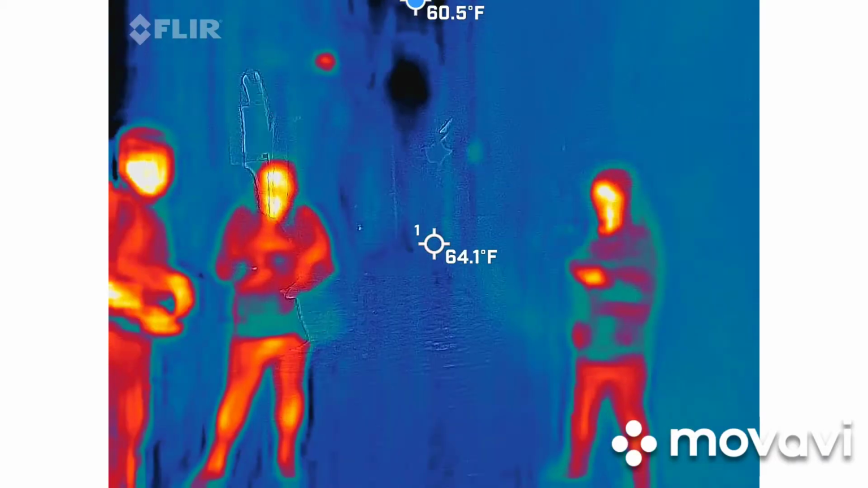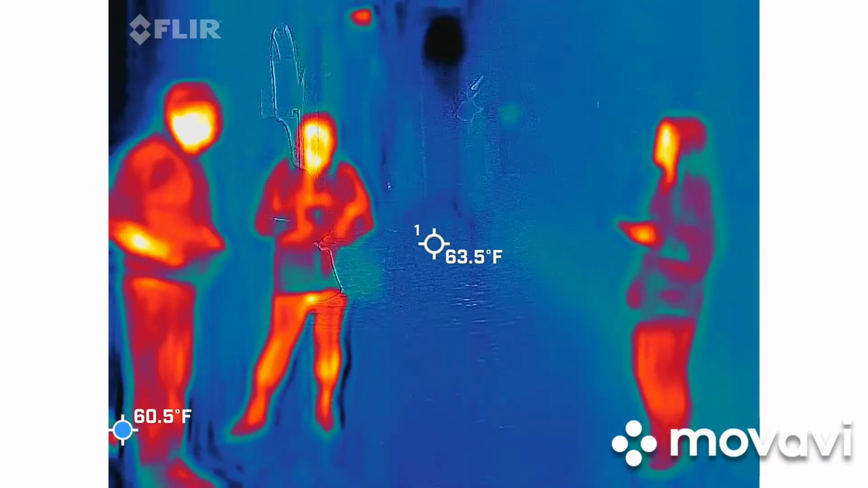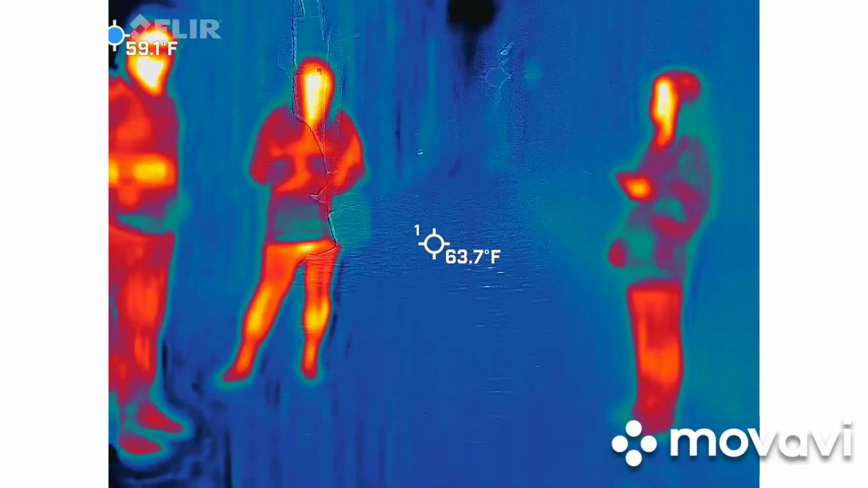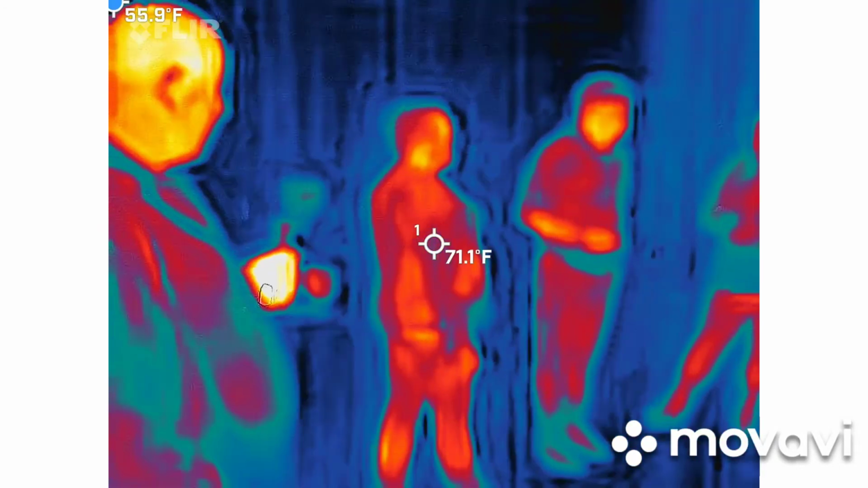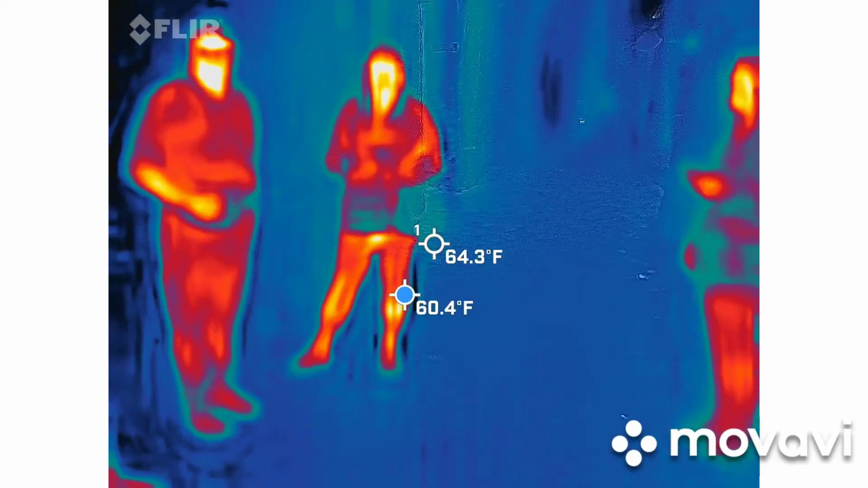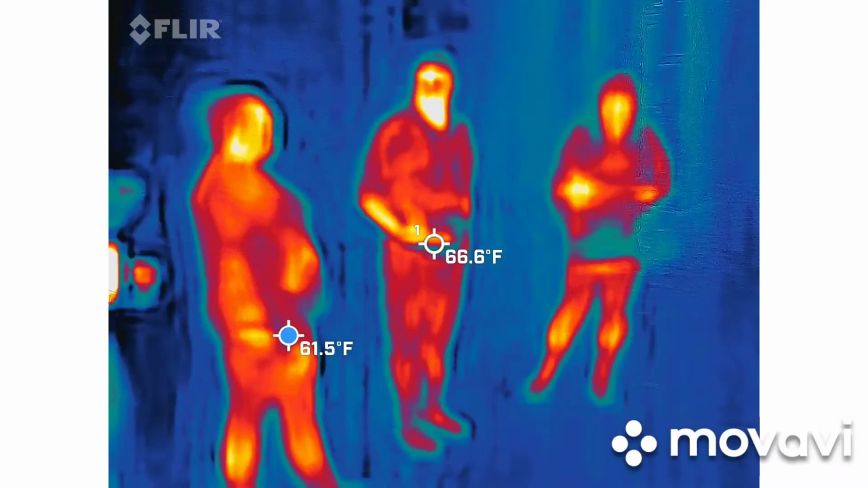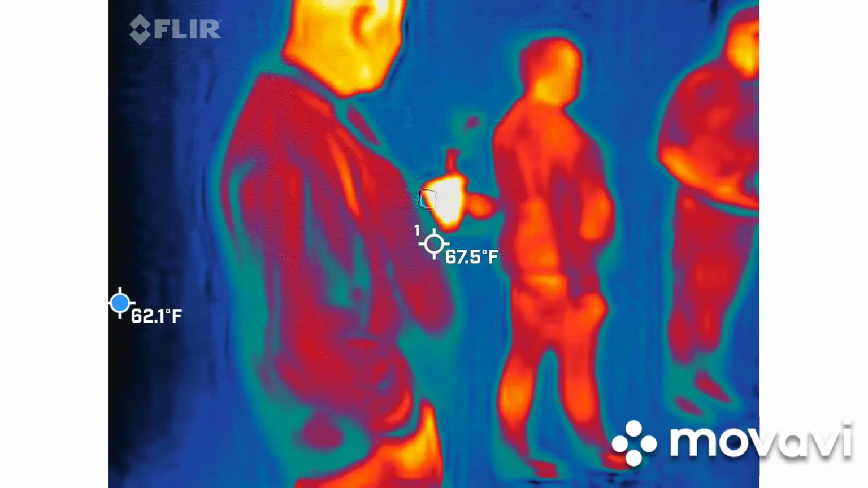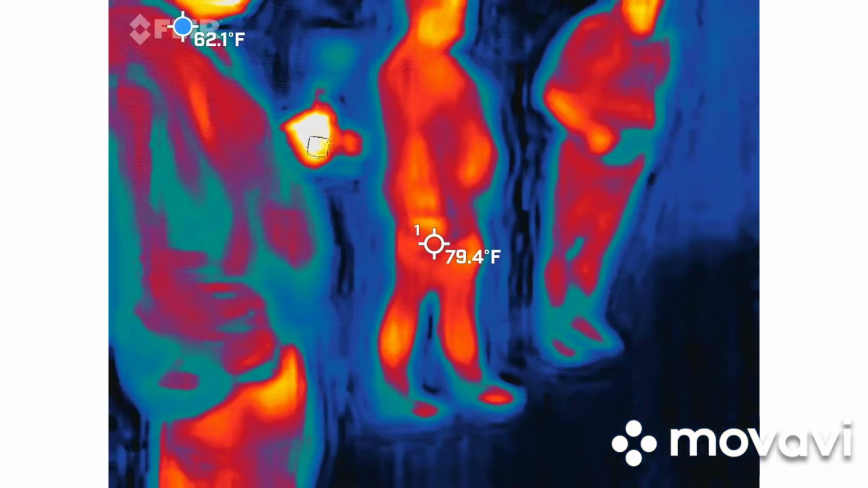So let's kind of get into where we are and why we're here. When we crossed that last crosswalk, that's where the original Charlestown walls used to be. Charleston used to be called Charlestown, so it was the walled city. We are standing on one of the first streets that we ever had. These bricks were actually laid down in 1735. We're going to talk about them in a minute.